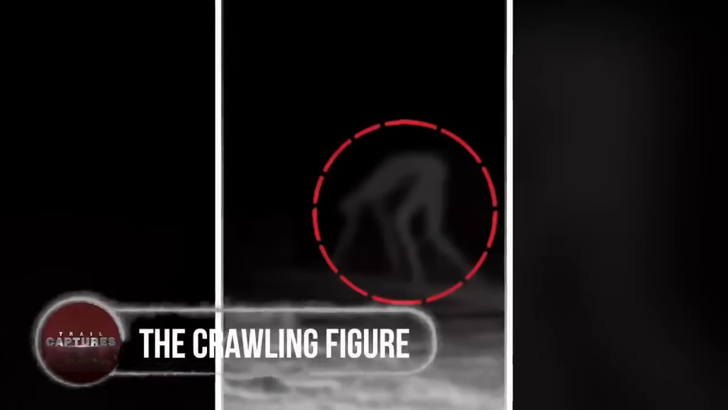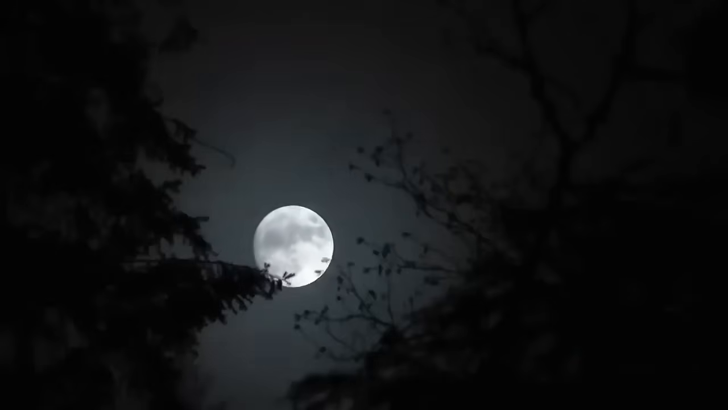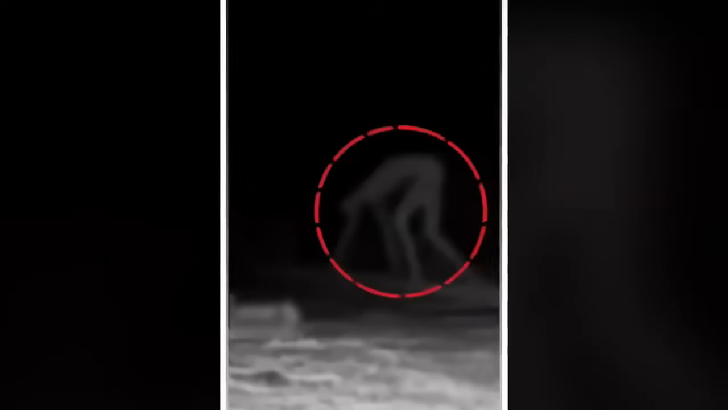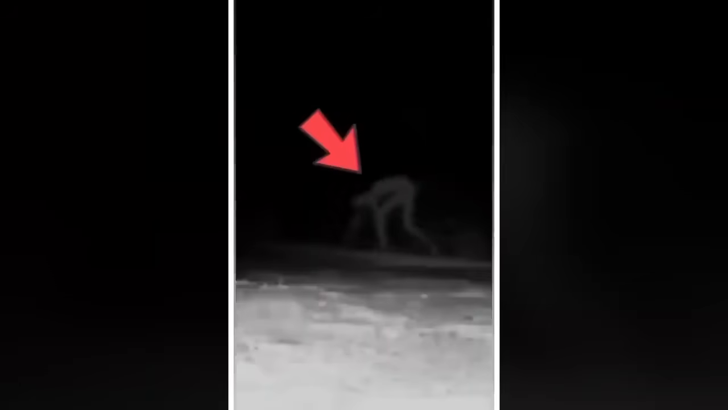The crawling figure. In the dead of night, a trail cam filmed an eerie human-like figure crawling strangely on the ground. Some whispered it was a skinwalker, while others brushed it off as a prank. The truth, forever a mystery. This unnerving sight kept people awake at night, wondering what lurked in the darkness. The sight of a strange figure creeping through the woods ignited chilling tales and urban legends among the locals, turning the area into a hotbed of spine-tingling stories.